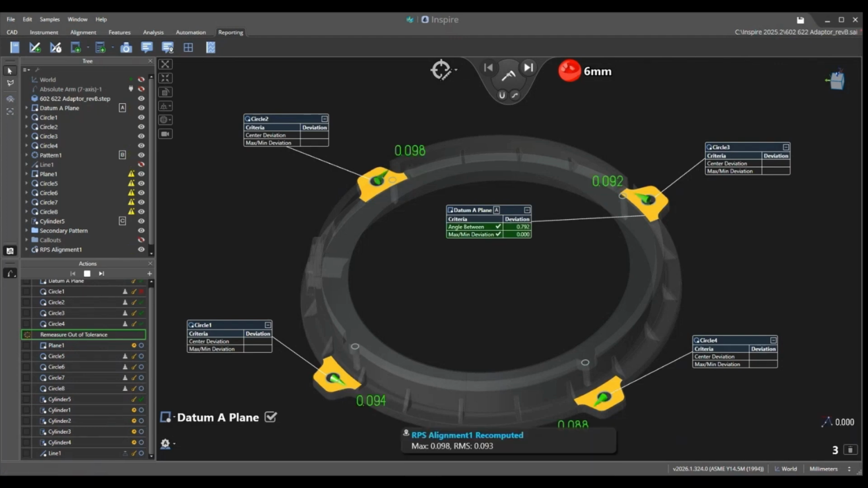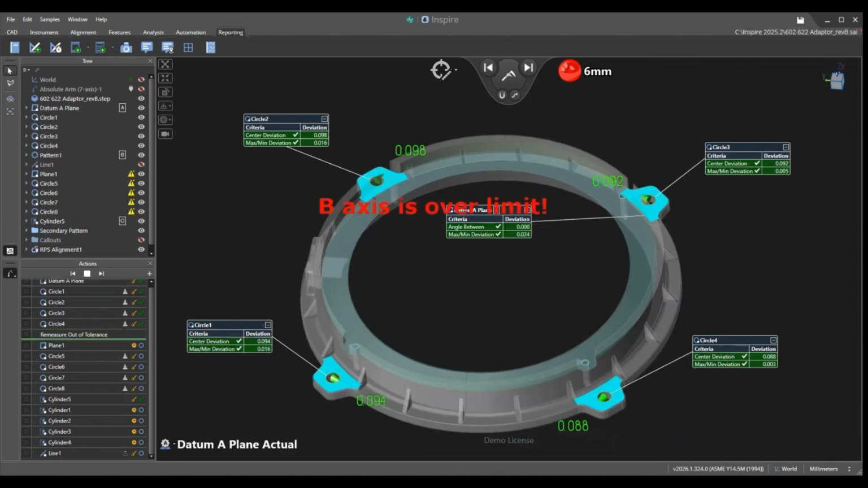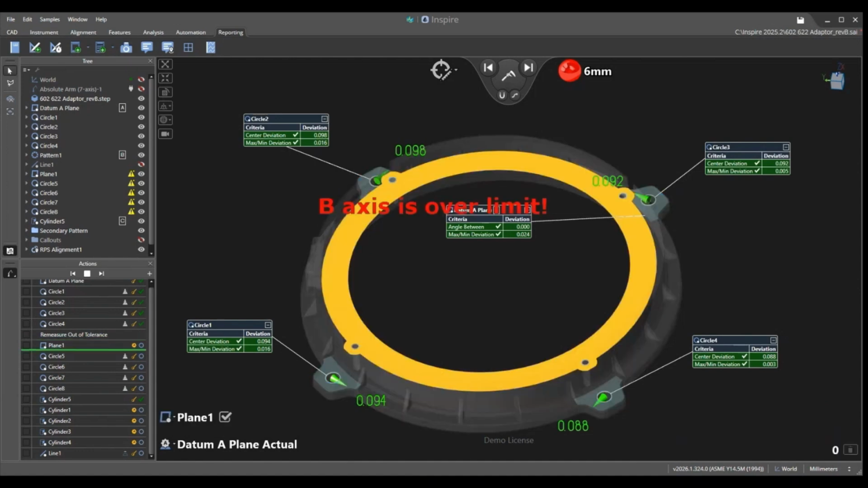Once the retry pass completes, it rechecks each result, and we're left with a clean in-tolerance inspection. You can easily see how this would fit into a pre-planned inspection. In this particular example, I had a measurement error on my datum plane, which certainly would need to be cleaned up before the inspection should proceed. And with the remeasure out-of-tolerance action, we can do that easily.